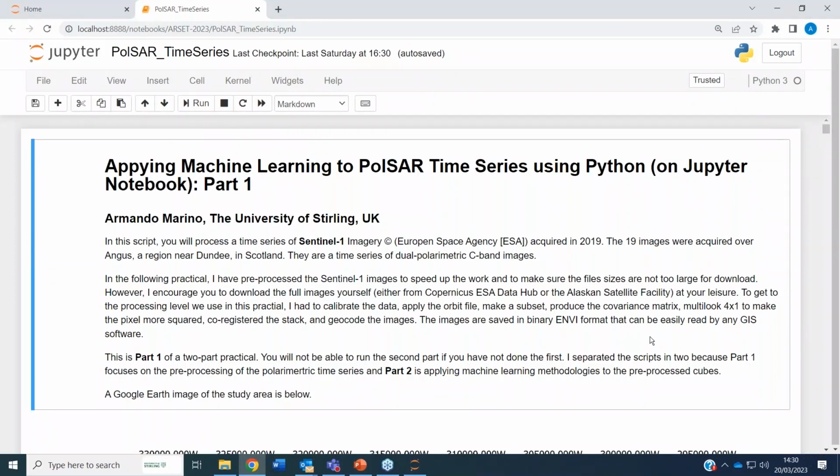A few words about what I did to this data before formatting it, as you will find. I calibrated the data, applied orbit files, made a subset, then produced the covariance matrix, multi-looked 4:1 to make the pixels more square on the ground, co-registered, stacked, and geocoded the images. So what you get are geocoded and co-registered images.